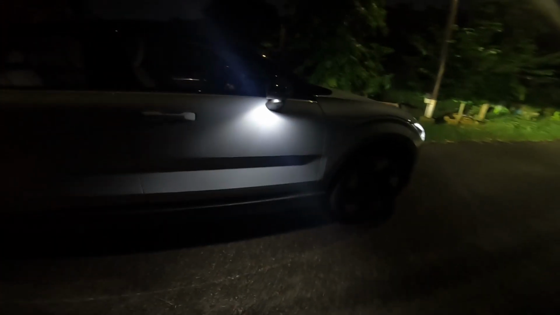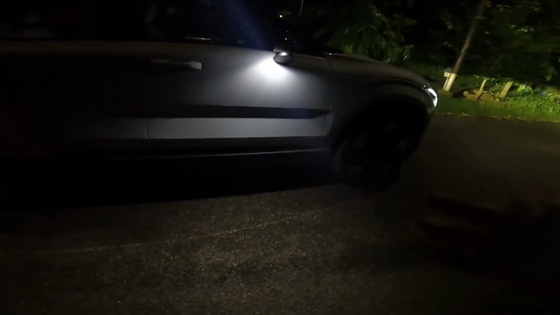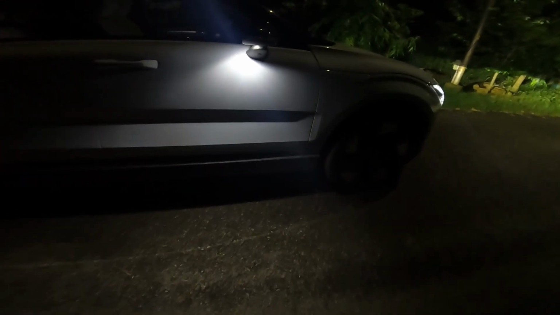Okay, so the puddle lamps do not project an image or a logo really, but they do project this line. I hope you can see that.